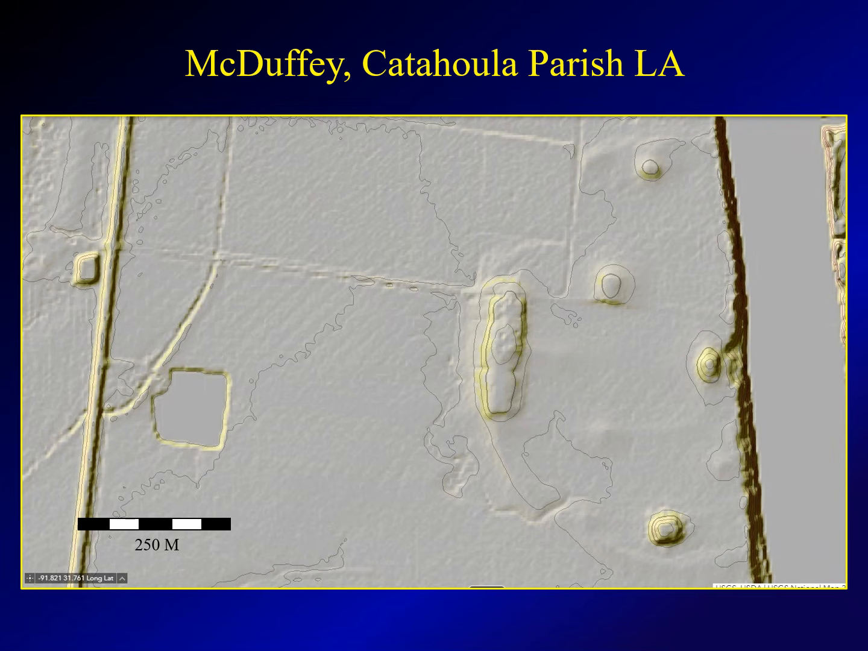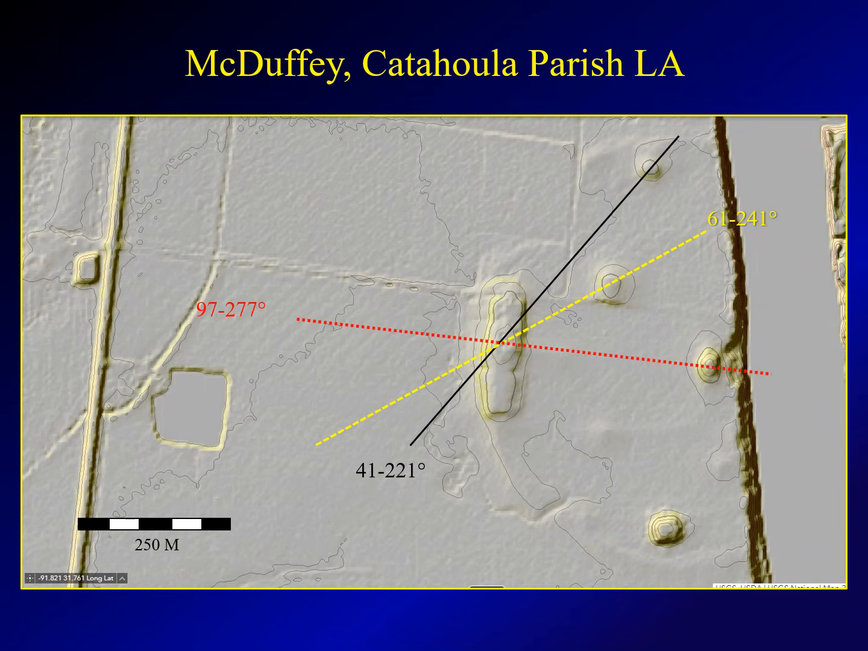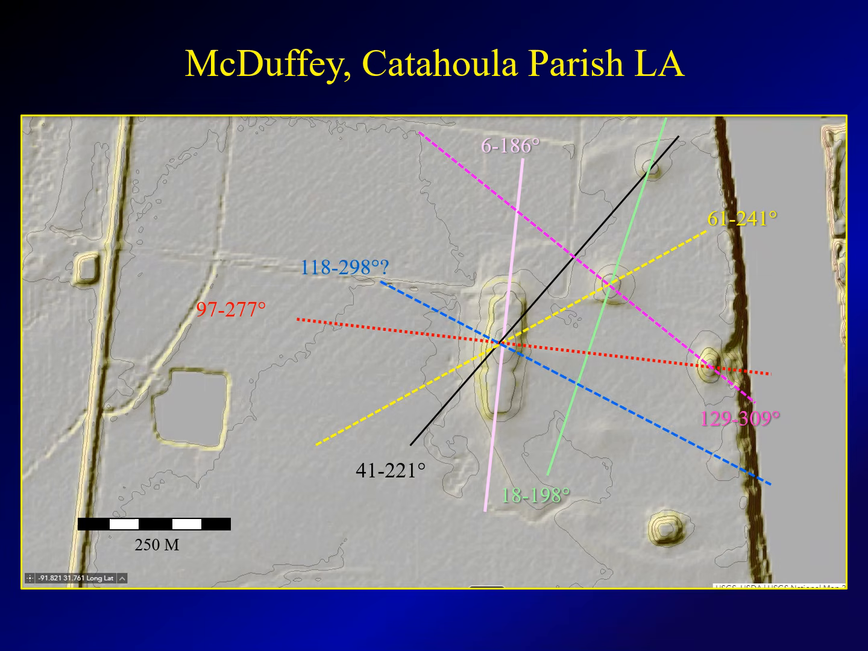McDuffie Mounds, Catahoula Parish, Louisiana. To draw in a 41-degree alignment, there are also several additional alignments that show up. You could possibly come in with another solstice alignment here if you assume that little lump next to the river on the right-hand side was actually a mound. And then there's a pretty weak alignment here on the 80-degree, 260-degree alignment.